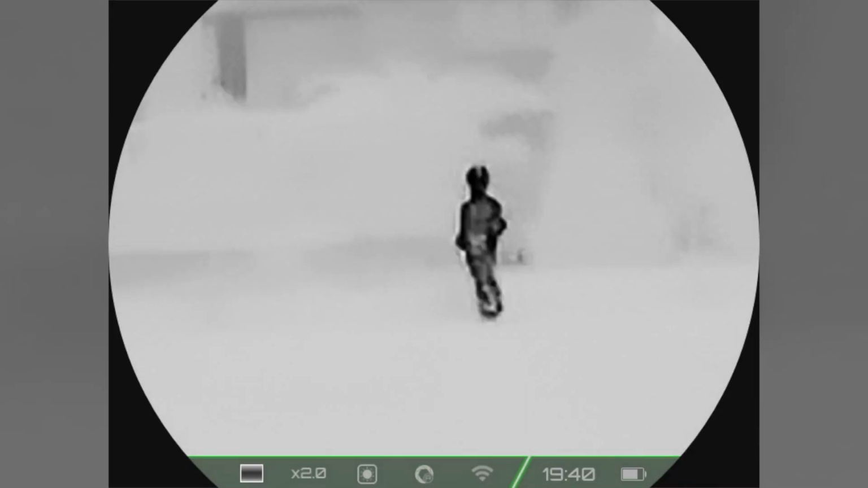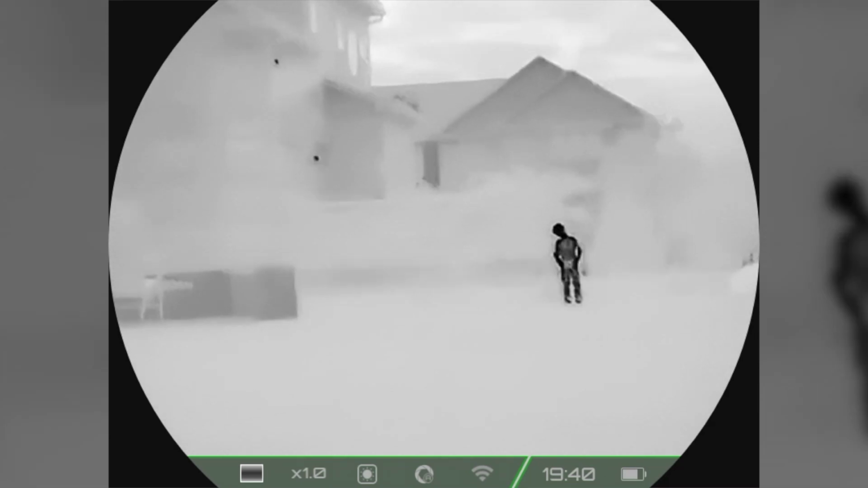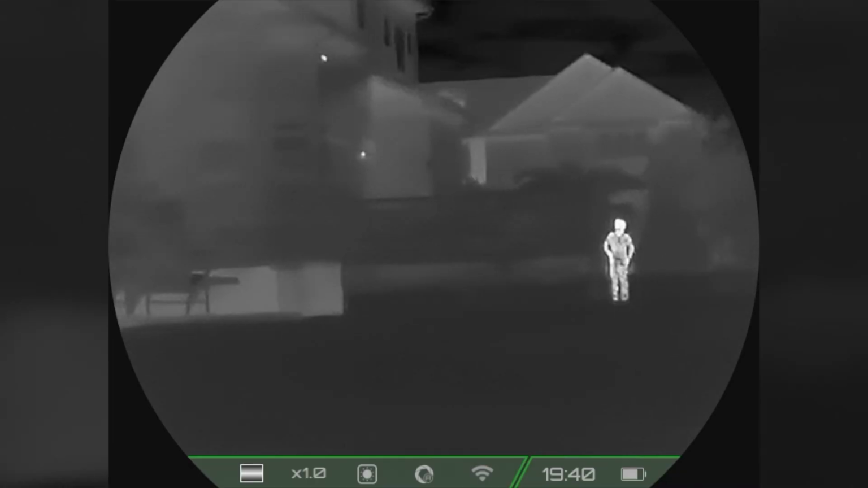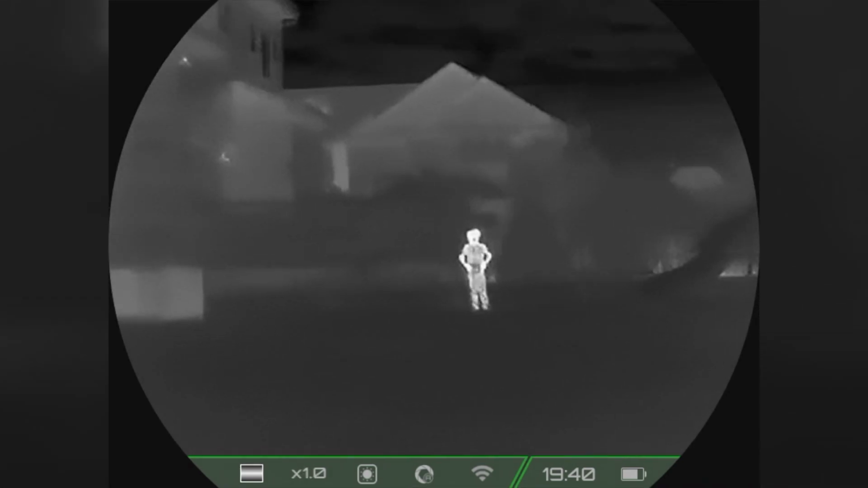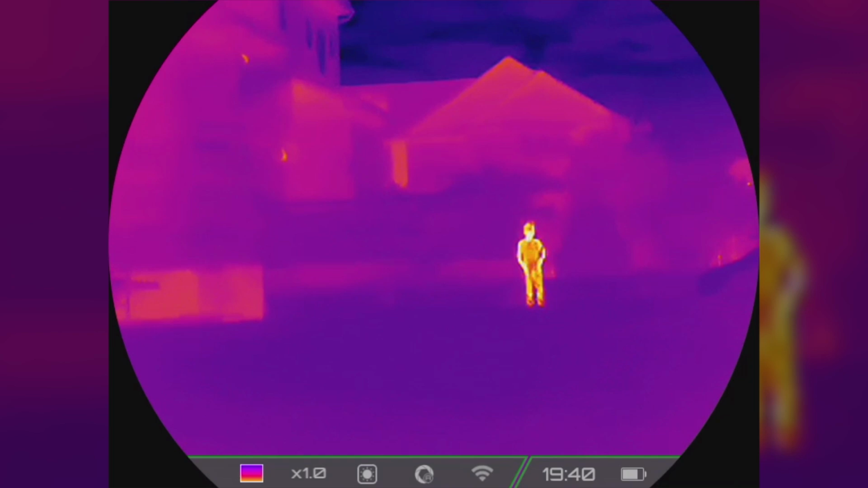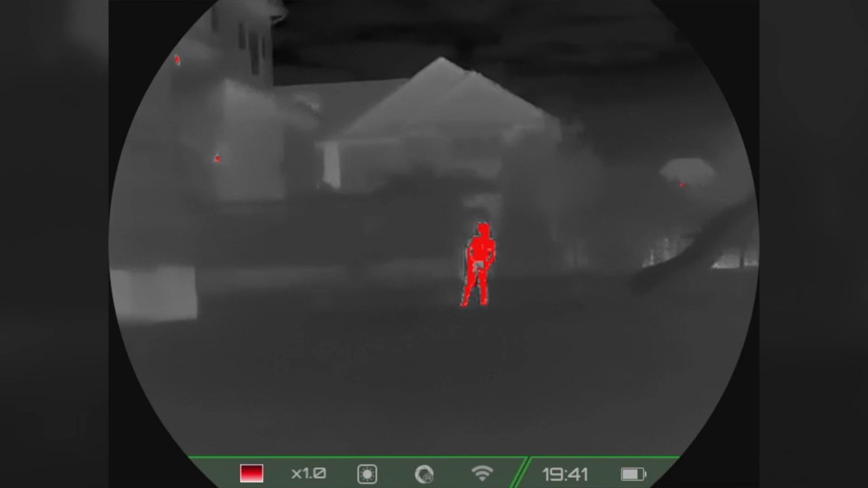You have 4 different modes on this. The first one is black hot, where hot objects show up black. That is my least favorite of them all. You also have white hot, where objects show up white, which is probably my second favorite. My favorite by far is color. The color actually stands out and it looks like something from a movie. The fourth setting is red hot, where everything that is hot glows red.